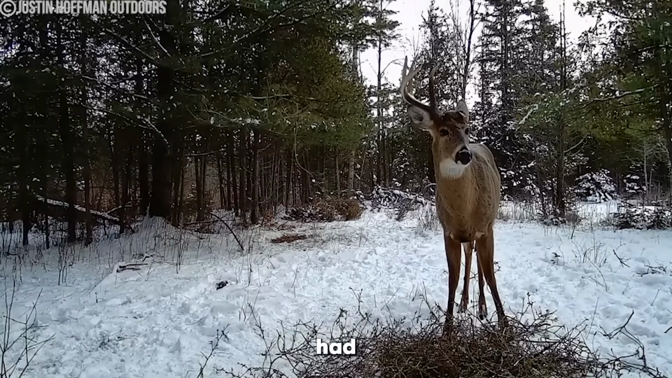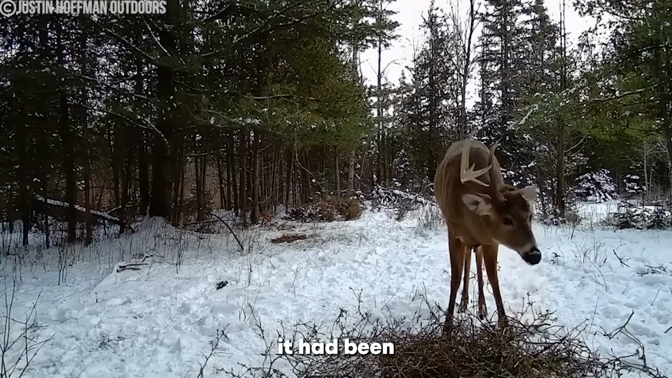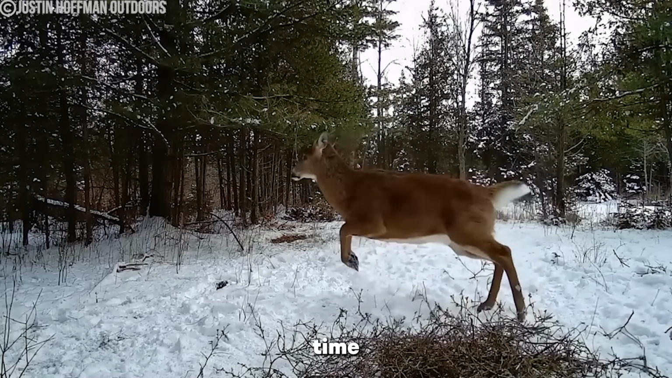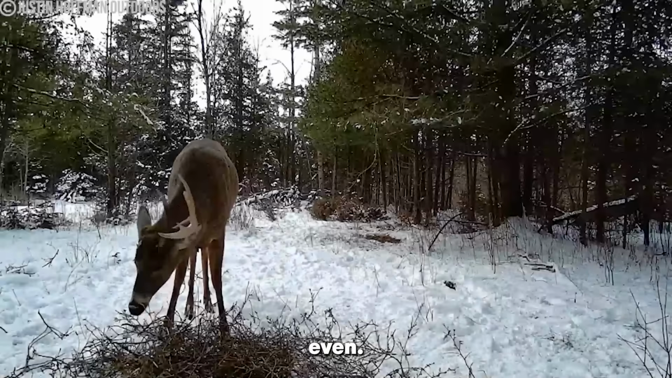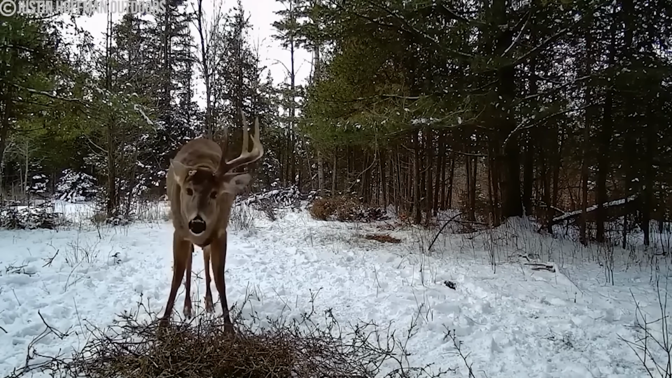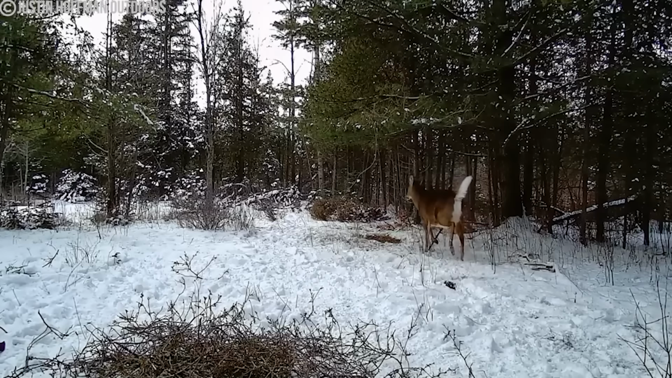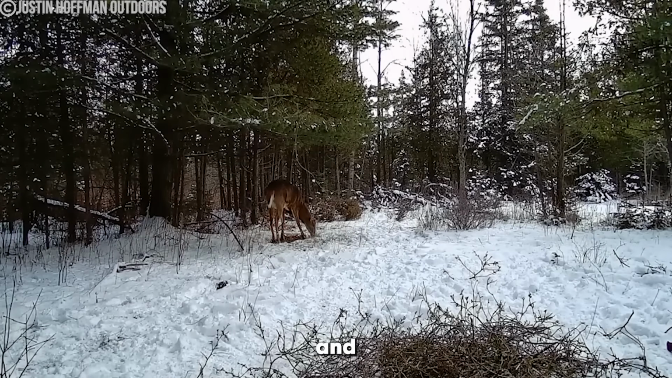This white-tailed buck had been given the name One Side after it broke off its right antler about 6 months before. So it had been walking with a single antler all this time, and it was finally time to make things even. This process doesn't hurt the buck, and the antlers start growing right back in the spring.